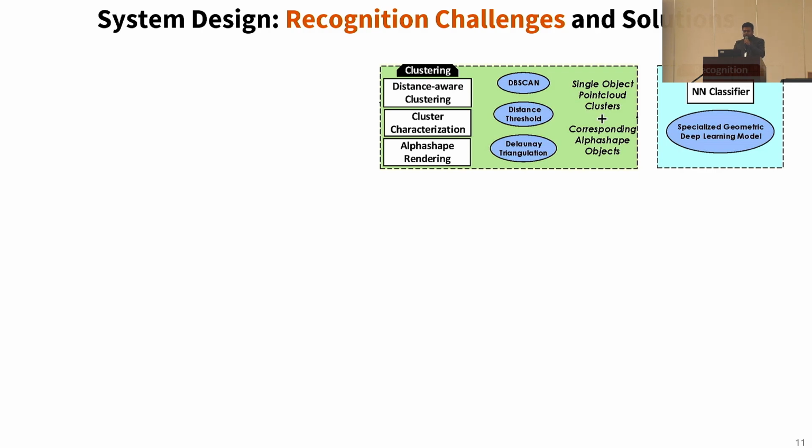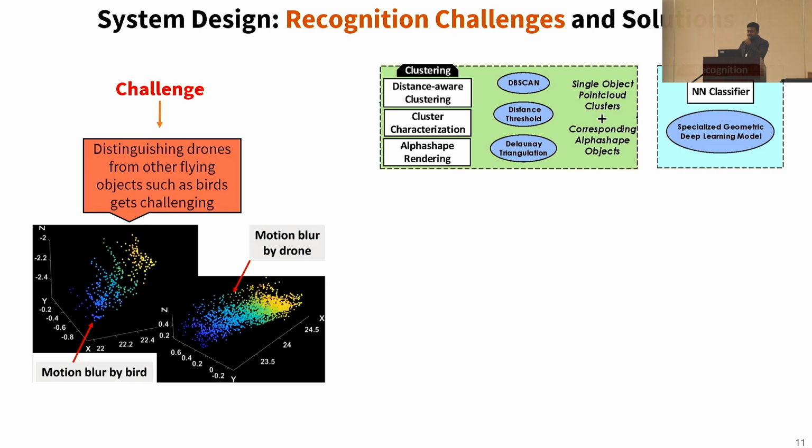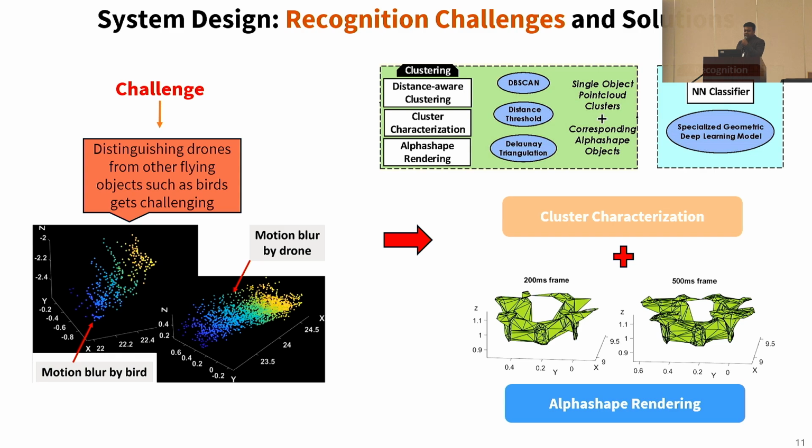And then for the recognition, the challenge was posed by the motion blur associated within the point cloud. It is due to the slow scan rate of the LiDAR and fast-moving drones and birds. A reduction of shape-based and spatial cues due to this motion blur is shown here for a drone and a bird for a specific instance. And to mitigate this, object dimensions and centroid locations for each object cluster bounding box were considered, and the alpha shape of all those clusters was also rendered to extract a clearer version of that cluster's geometry.